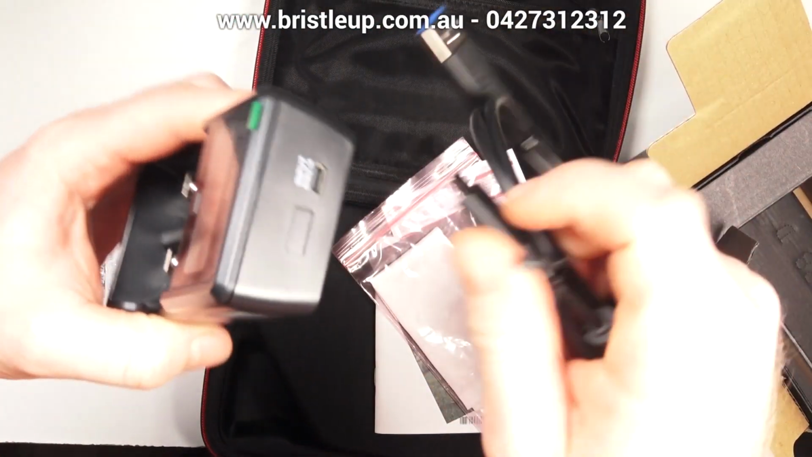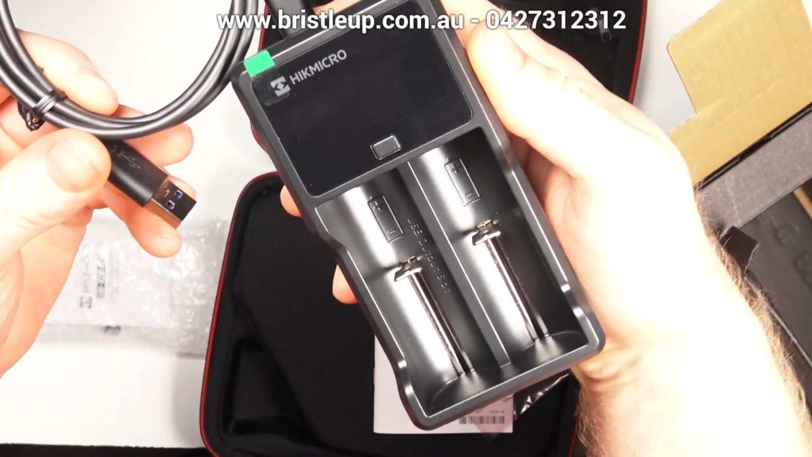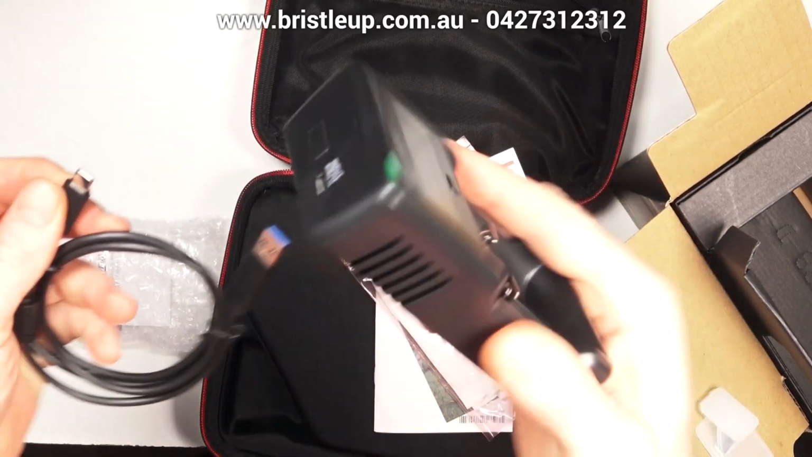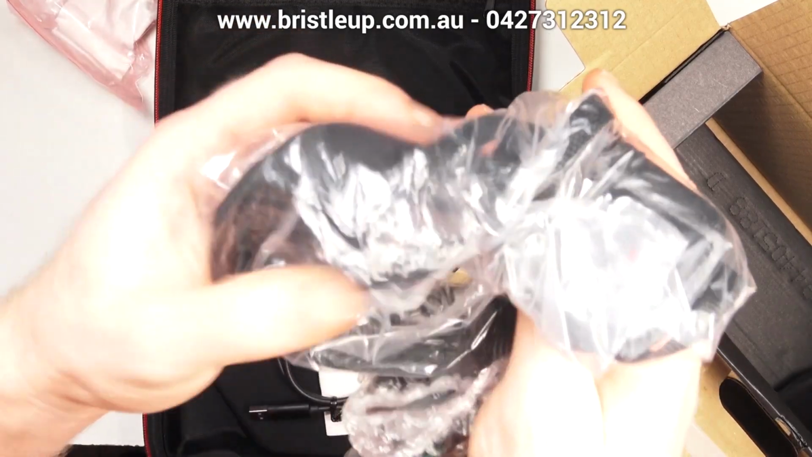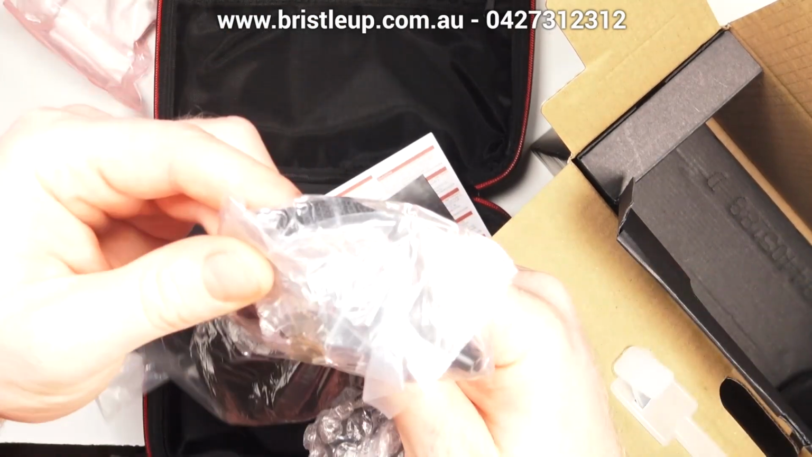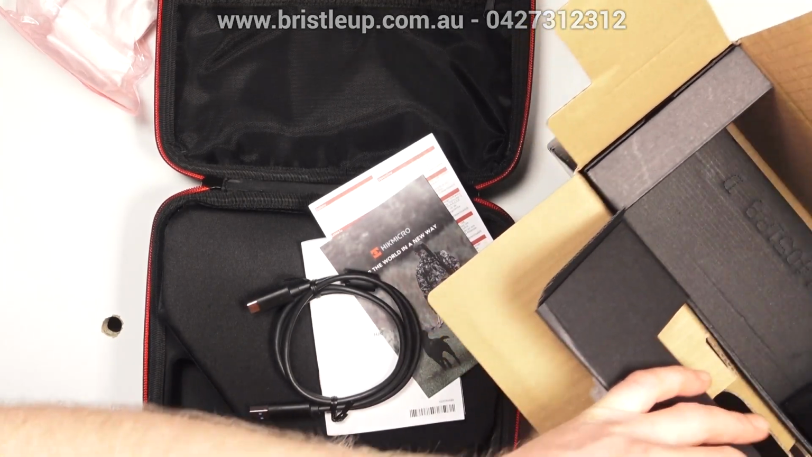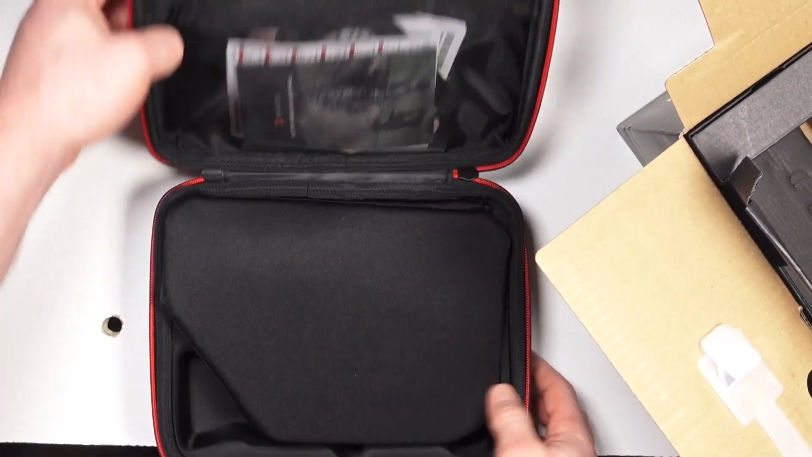You can charge this in your car and charge the batteries in your car as well. These ones have been quite good so far, but I do like the Nightcore ones as well. At the bottom we have another strap. Now this will be your lanyard that'll go to the actual thermal itself. So that's it. Just don't throw your box out because there's other stuff in there that you might not have realized. And that's pretty much it. So what's in the box? That's what's in the box.